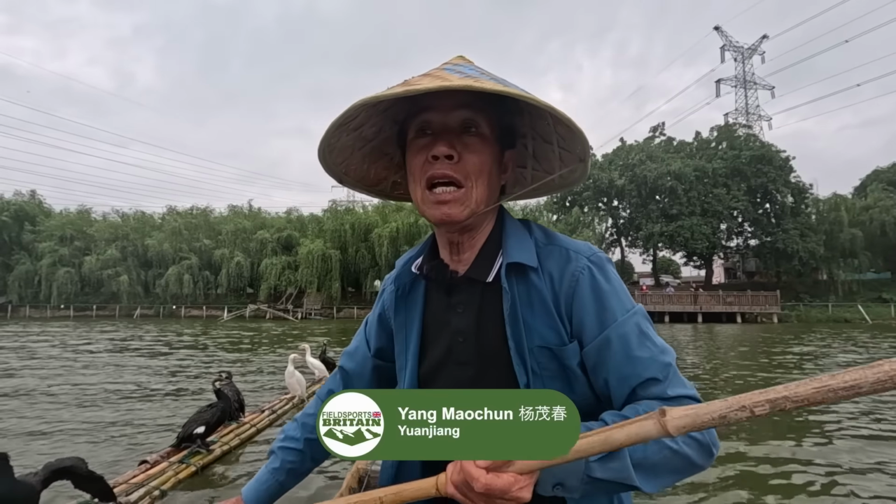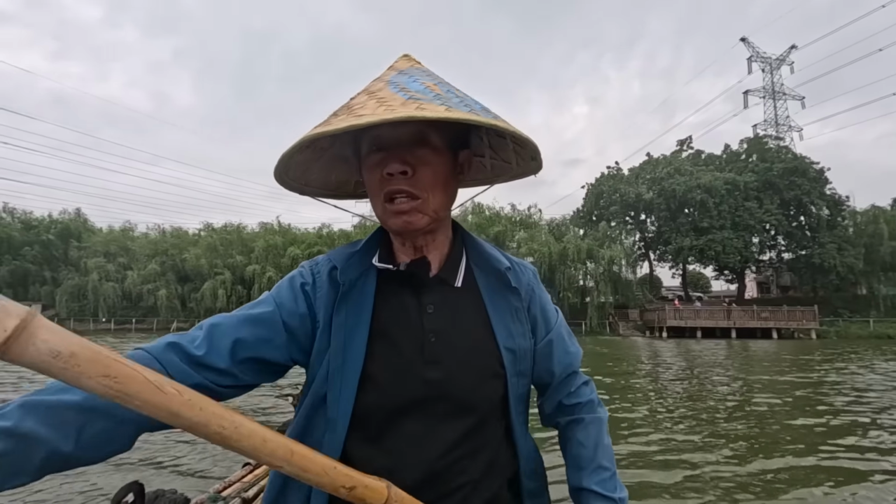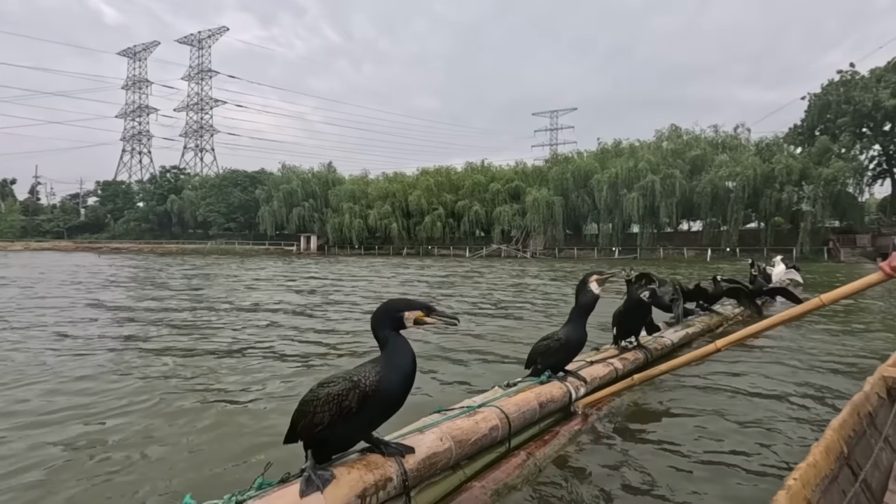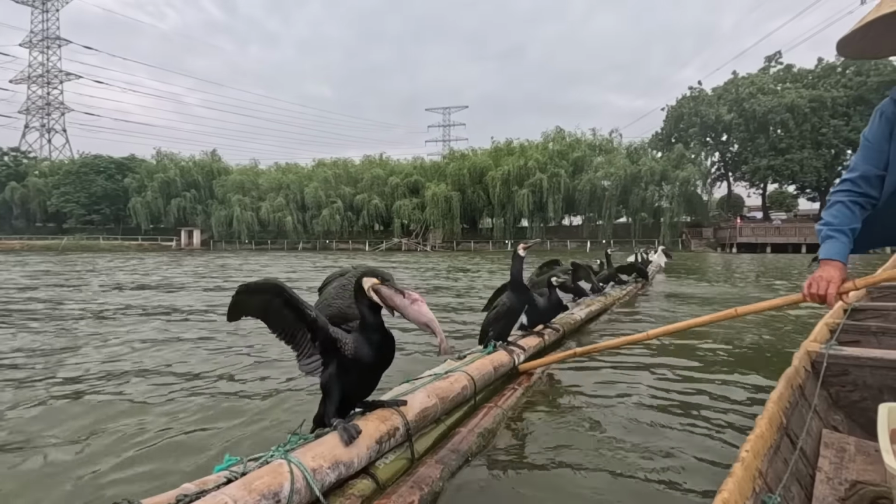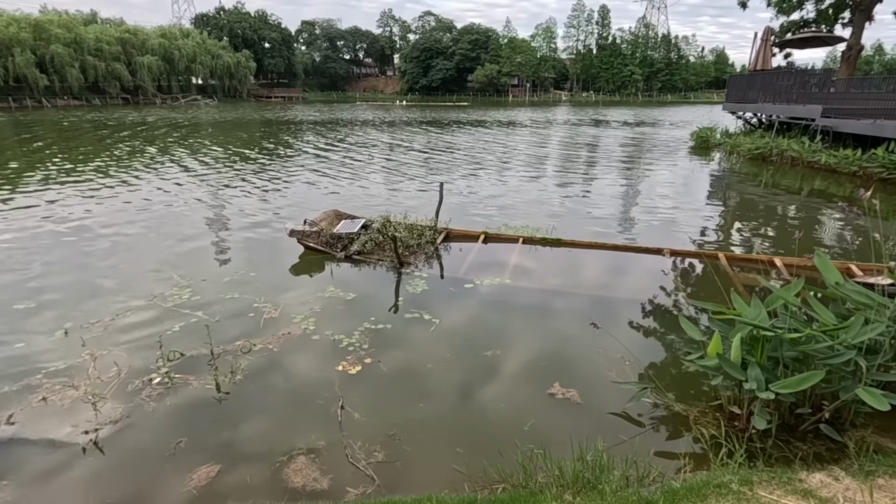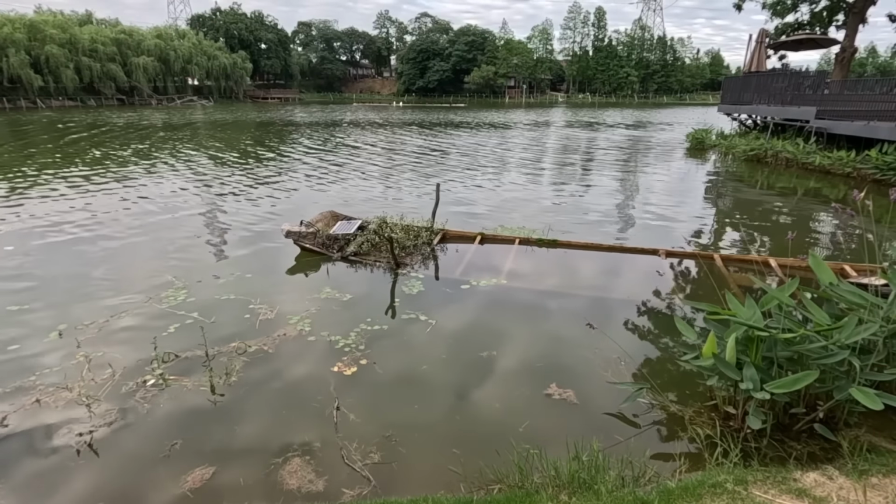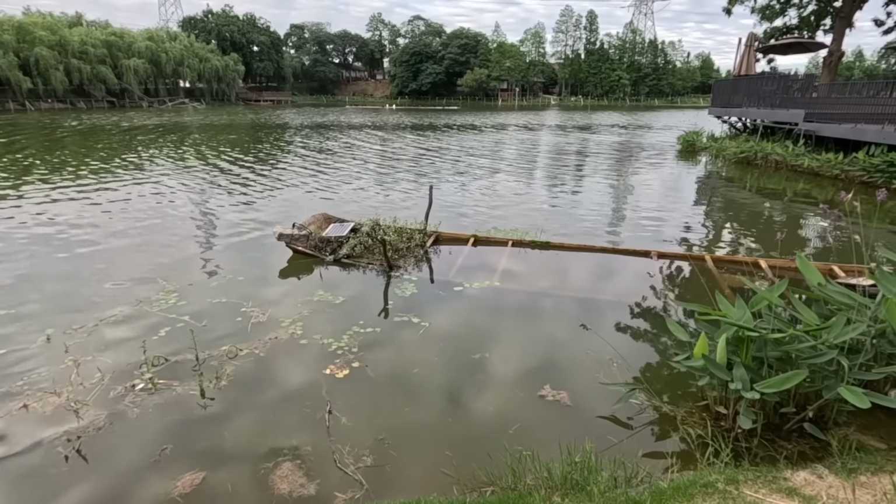Is it easy to raise cormorants? Of course, raising cormorants isn't easy. Originally, in the old days, we relied on them for fishing. It was how we solved the problem of having enough to eat. Now, the Yangtze River and the lake here have a 10-year fishing ban, so you can't go out fishing anymore. Now it's different. We keep the cormorants so that tourists can come and watch them.